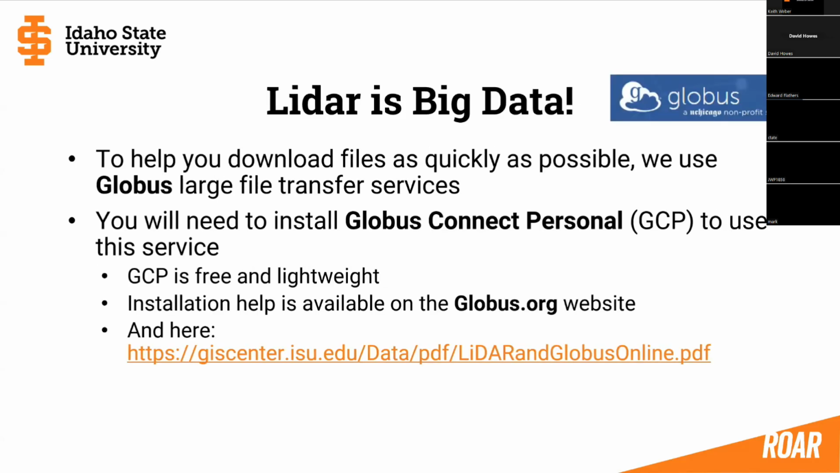In case you didn't know it or you haven't heard me talk about this before, LiDAR is big data. And because of the size of that data, we here at Idaho State University have a membership subscription to Globus Services. They provide a service to help download the data, move large files as quickly as possible. All the data sits on ISU's GIS Center's servers. The data is simply moved by the Globus service.